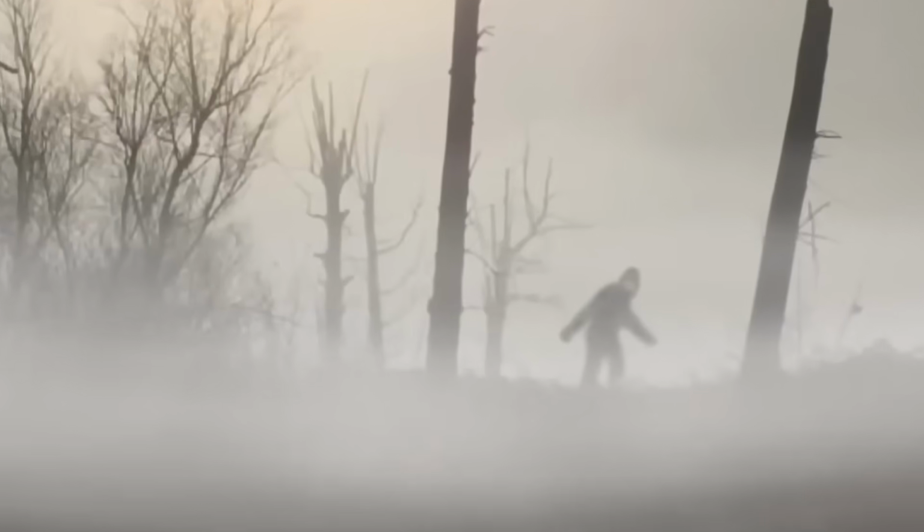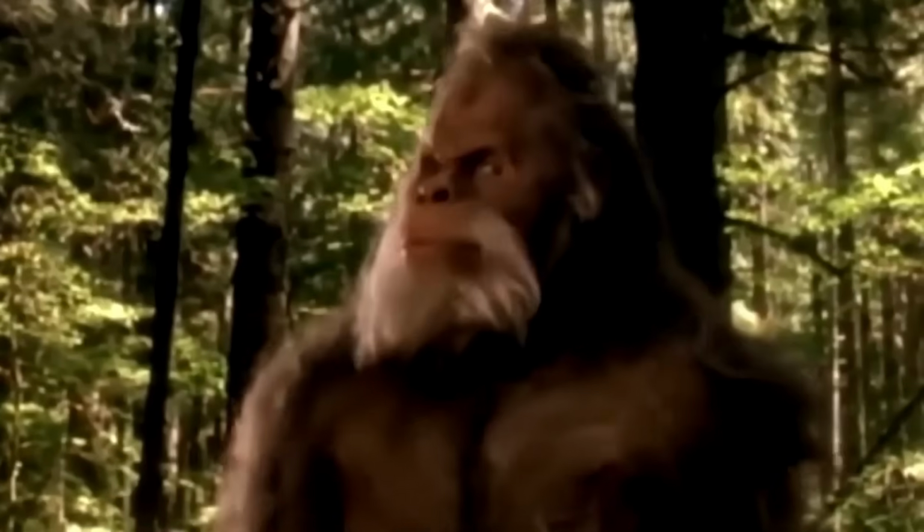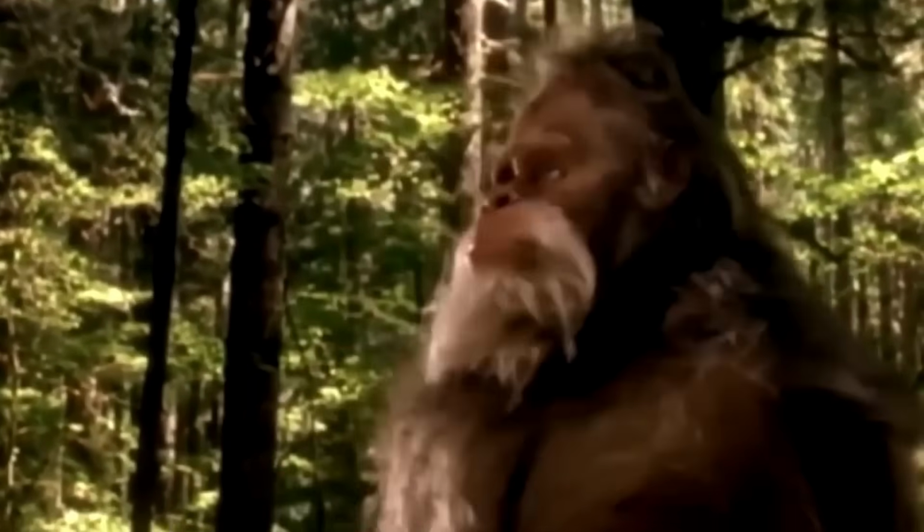These pine branches were no match for the sheer power of this elusive creature. No hatchet, no saw. It was like the Hulk went tree snapping. But hold your noses. This isn't just a story for the campfire. This is real evidence that Bigfoot might just be more than a legend.